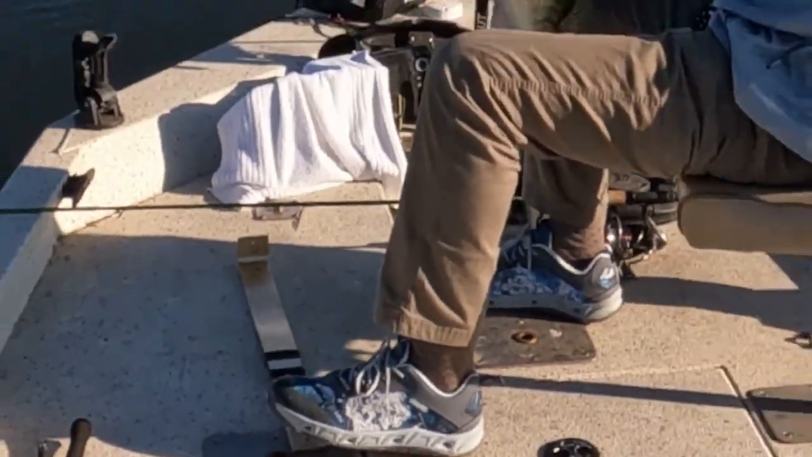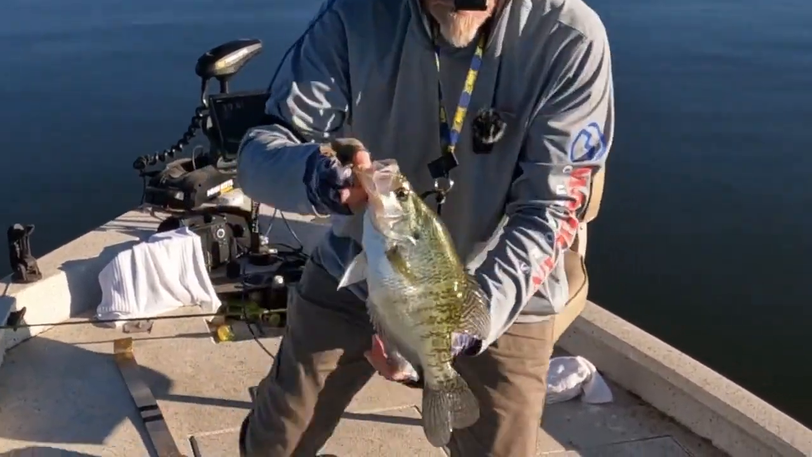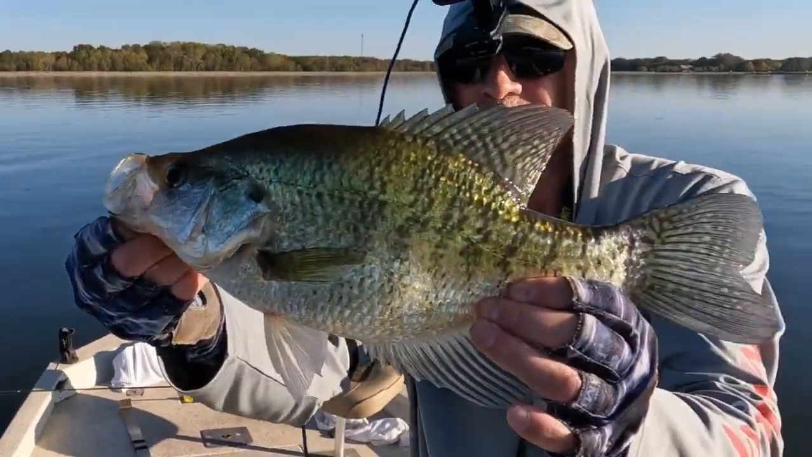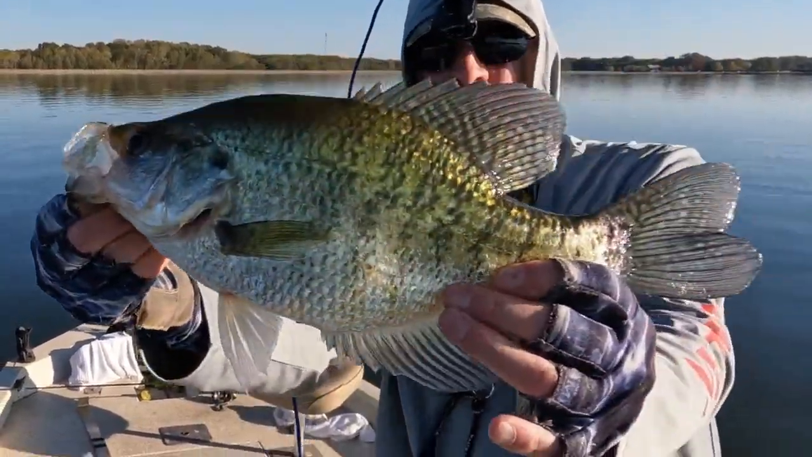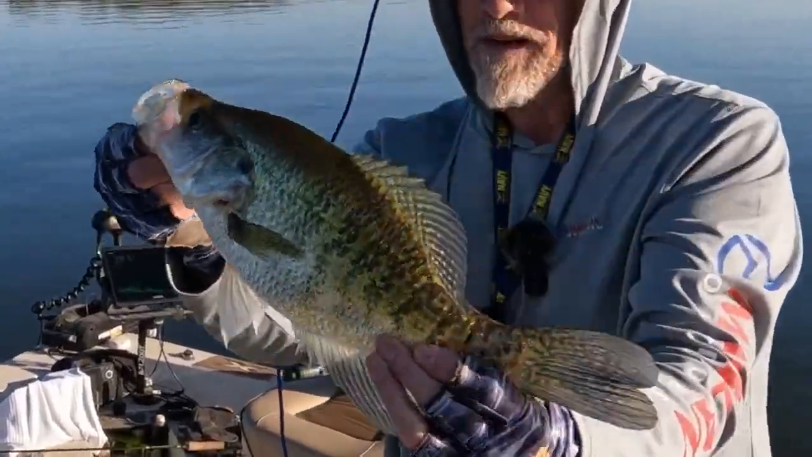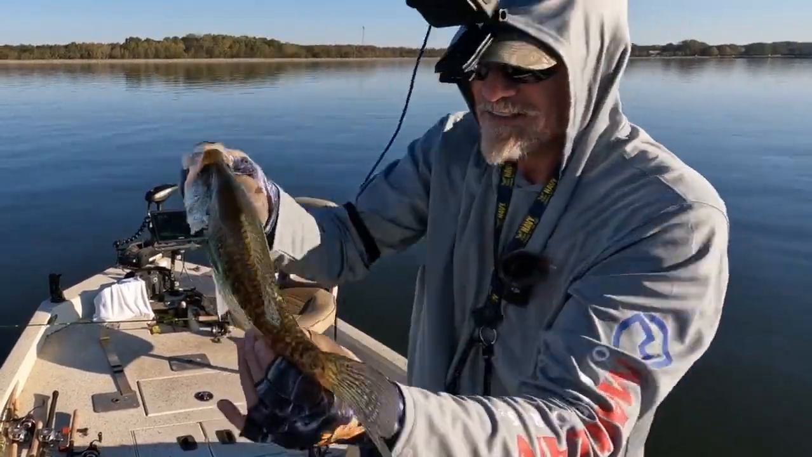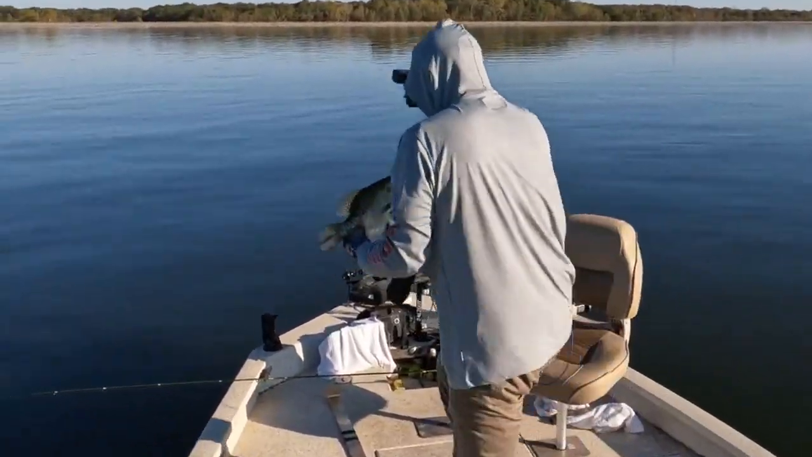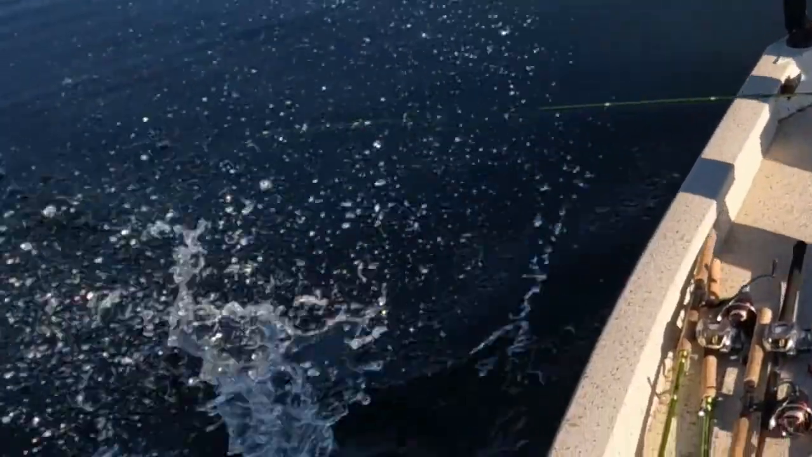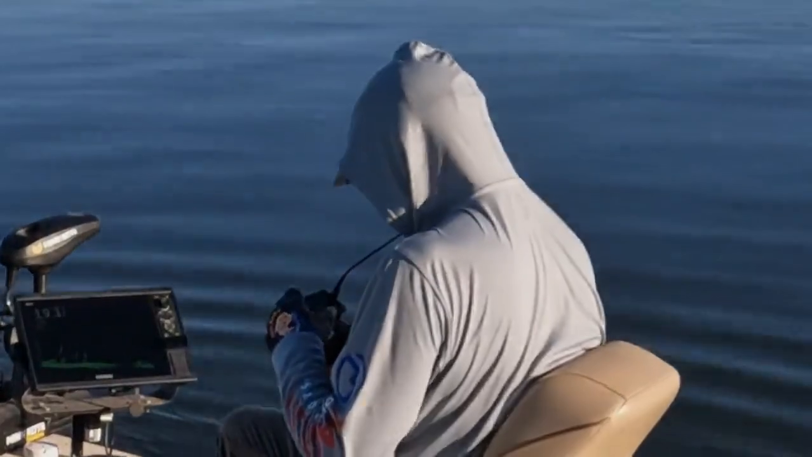15 and 1/4. Look at the size of that toad right there. Goodness gracious. 15 and 1/4. Oh man. Look at the shoulders on that toad. Good night. Mamma mia. My camera keeps overheating. Dang it.